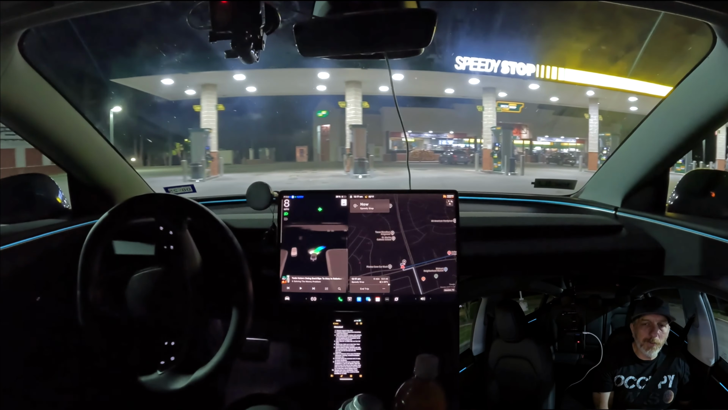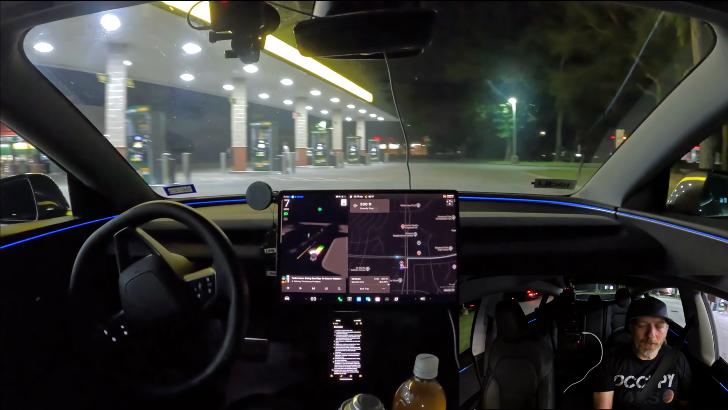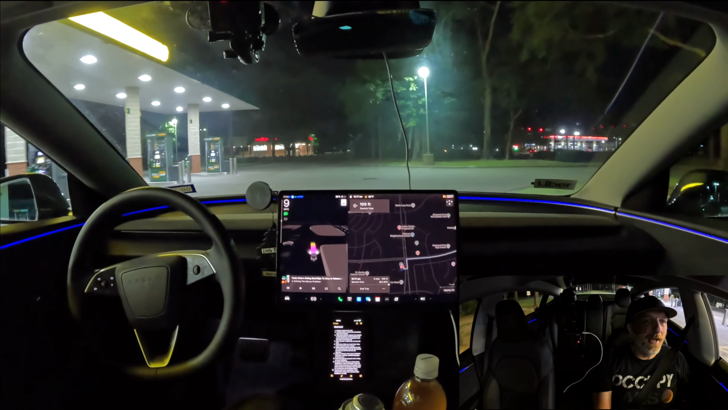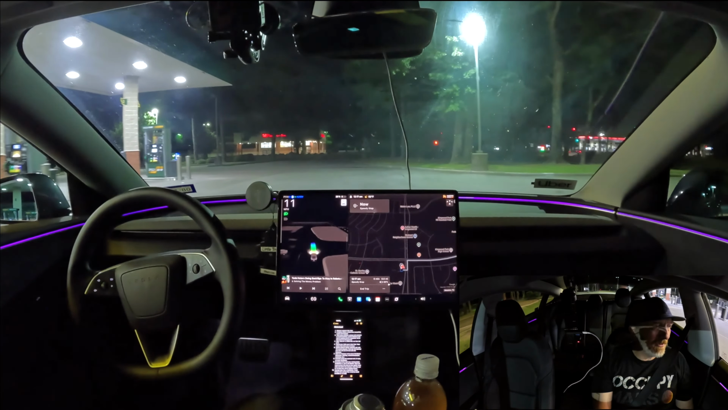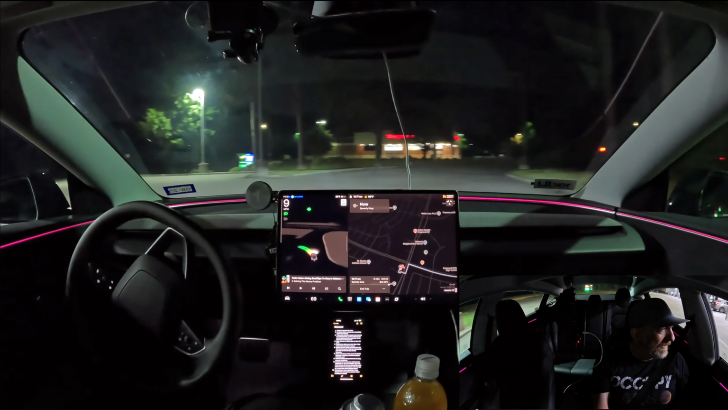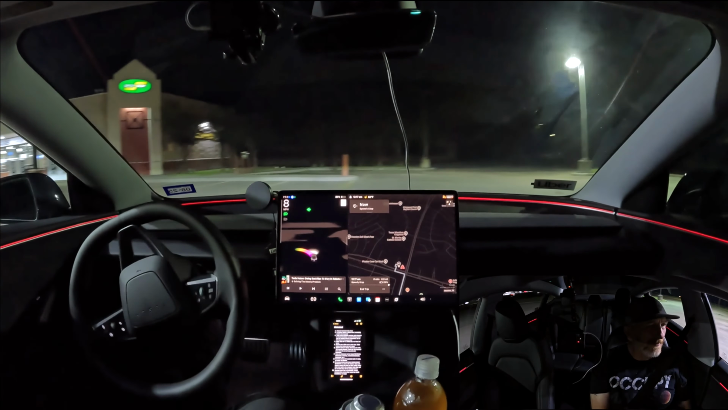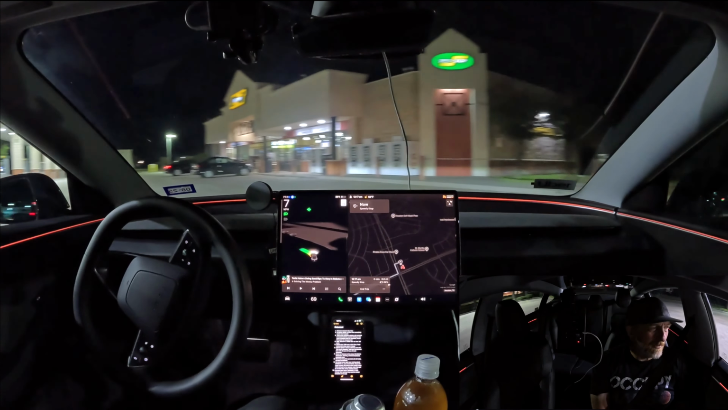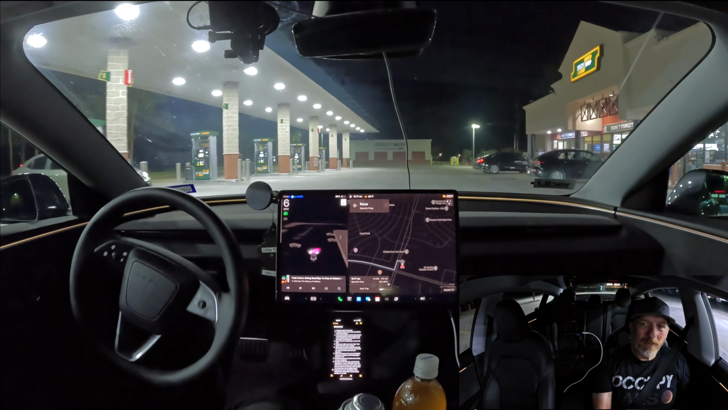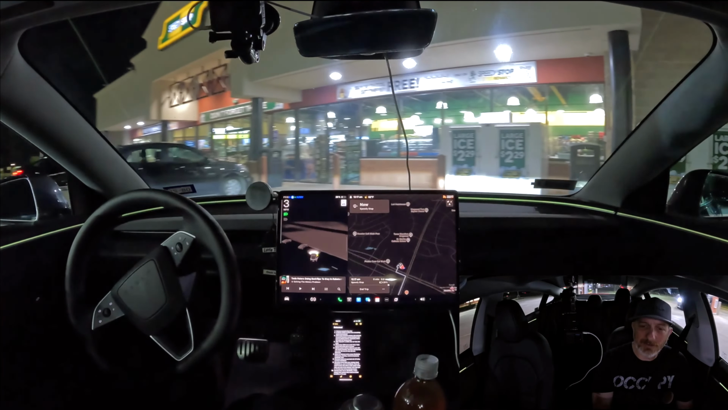Let's see how we do with parking here. So we are at the Speedy Stop parking lot. Again, as I mentioned before, 13.2.9 does not have parking functionality, but I always like to see if something emerges. See how it does. All right, coming around. Is it going to try to park? Let's see if it tries to park. I think it is. Let's see how it does.